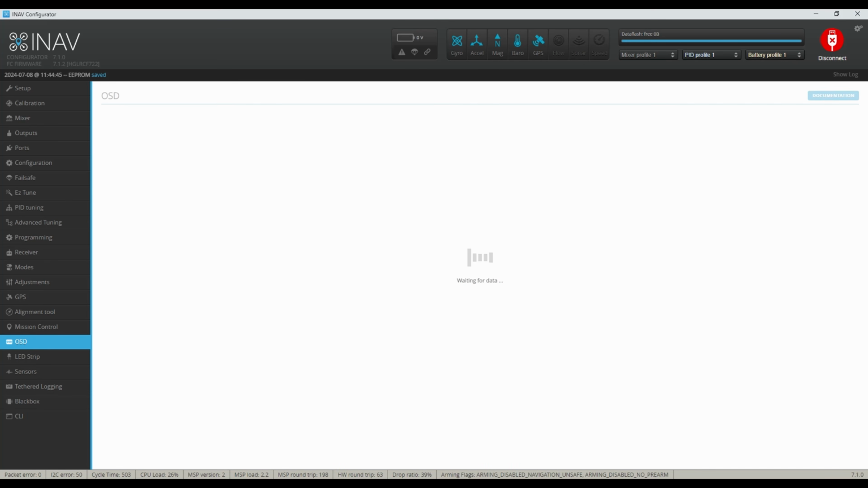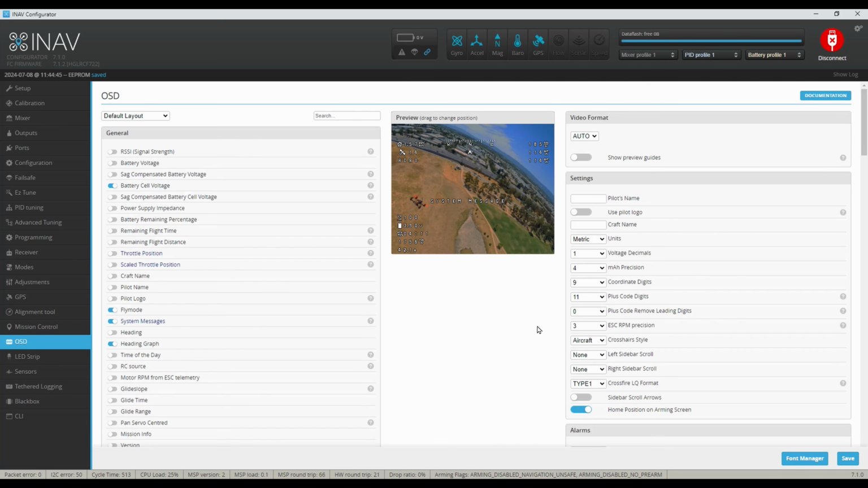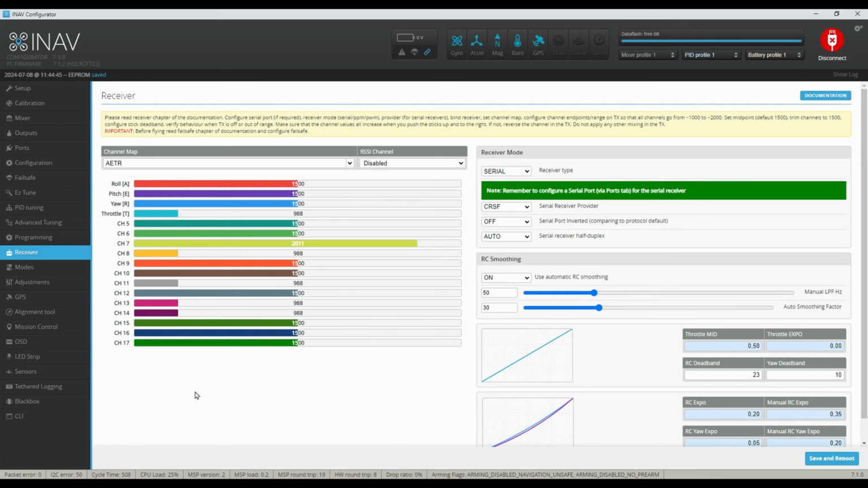For the OSD, we recommend to leave the middle and right side empty, as there are the thermal image and values of the parameters. For the usage of the RC stick commands, make sure AETR is used for channel map. Here you can also check if the mixes of your radio work.